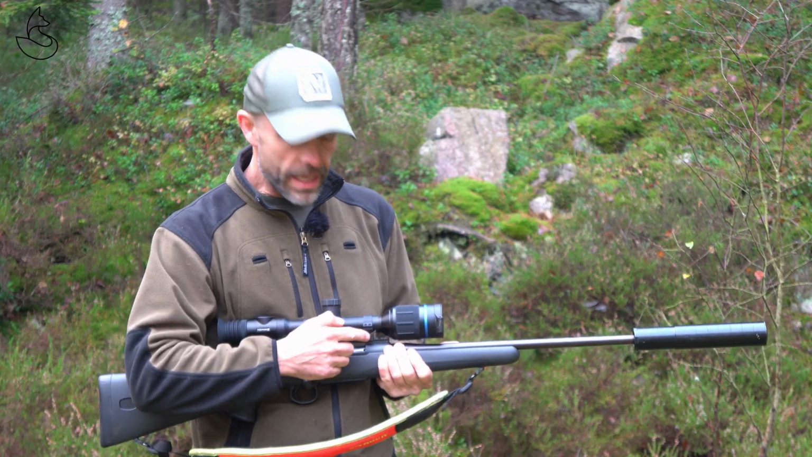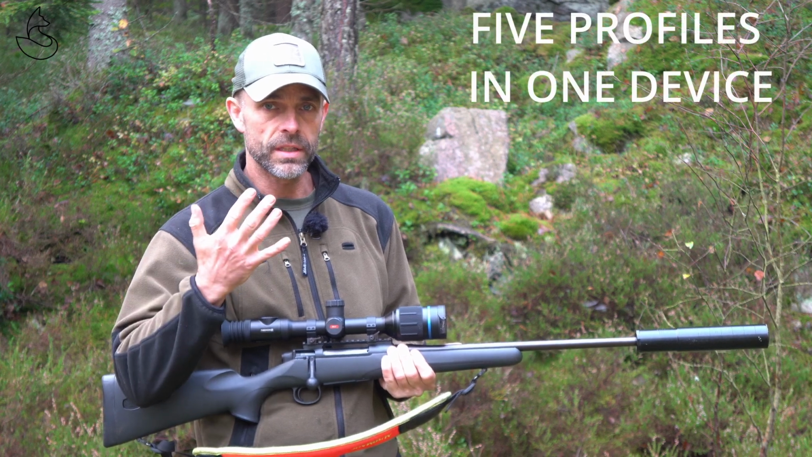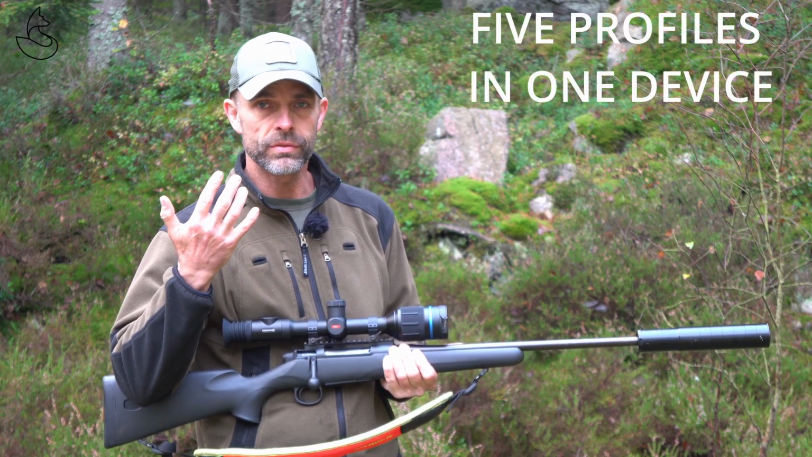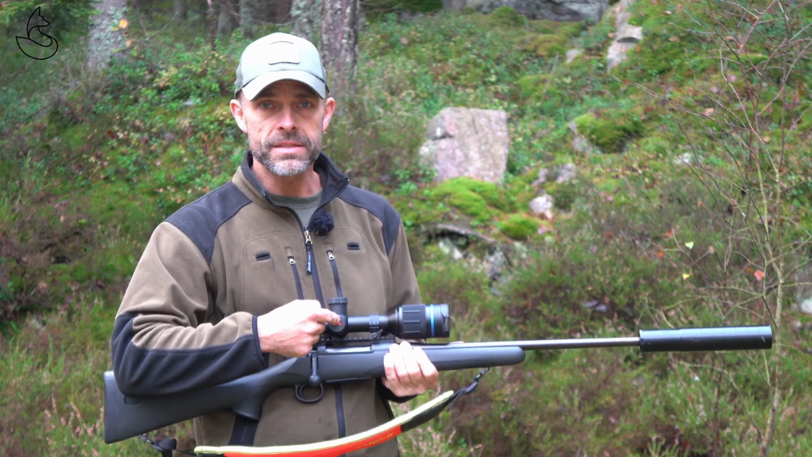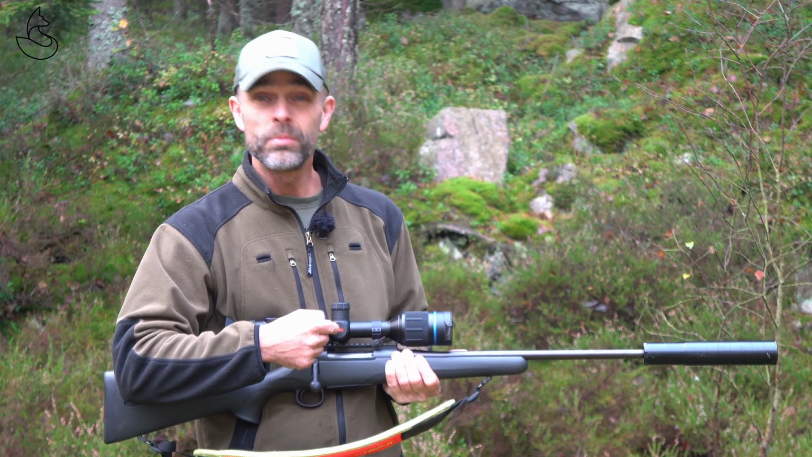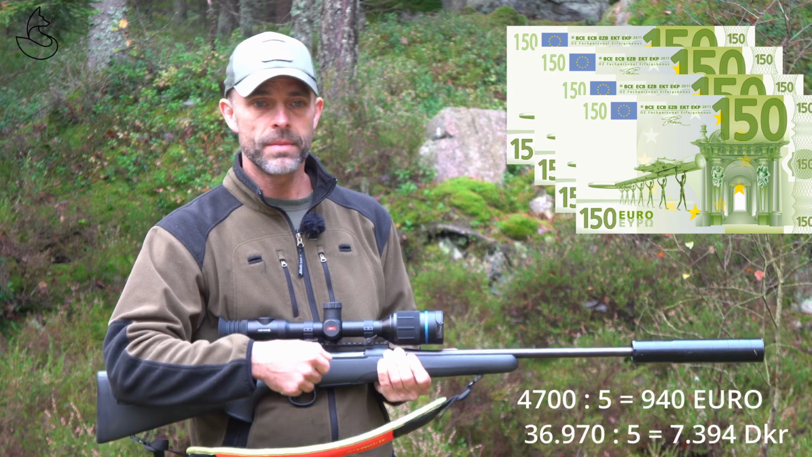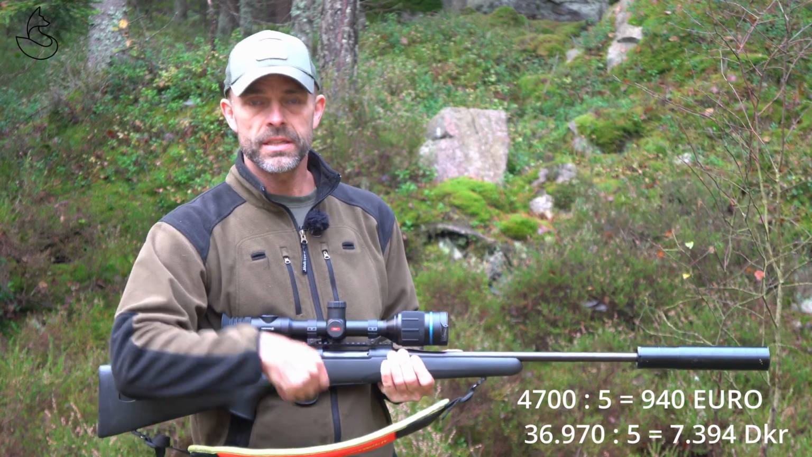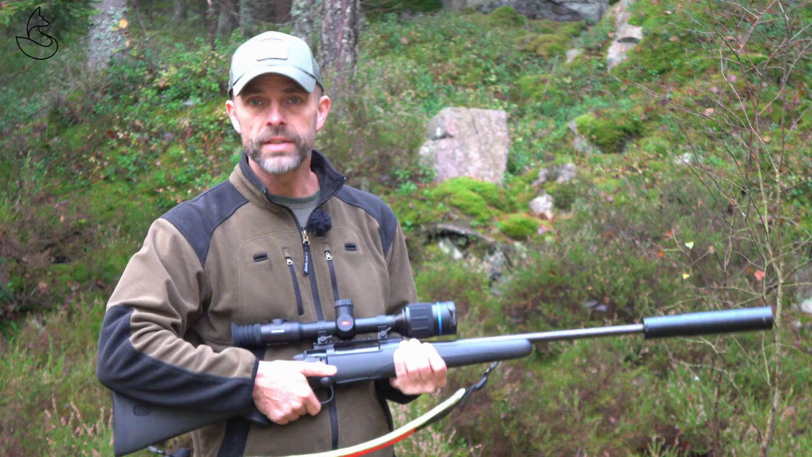And this is important. This device allows you to have 5 different zeroing levels or profiles. And that means you can buy this with 4 other people and share it. And why is that interesting? Because it's quite expensive. And you may not all of you go hunting at the same time. So I can detach this, give it to my friend, and he uses profile 2, and he goes and shoots a ton of wild boar.